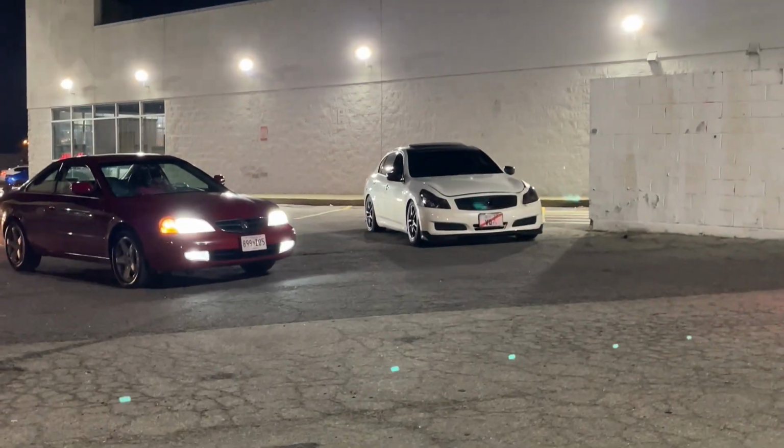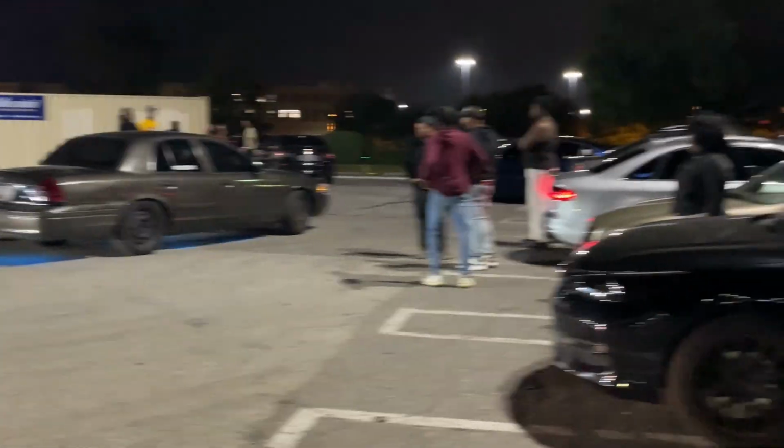I like that. Okay. It's about to get good. It's a strip right here. Y'all see G-Ski right here. Looking scrumptious. With the scatties.